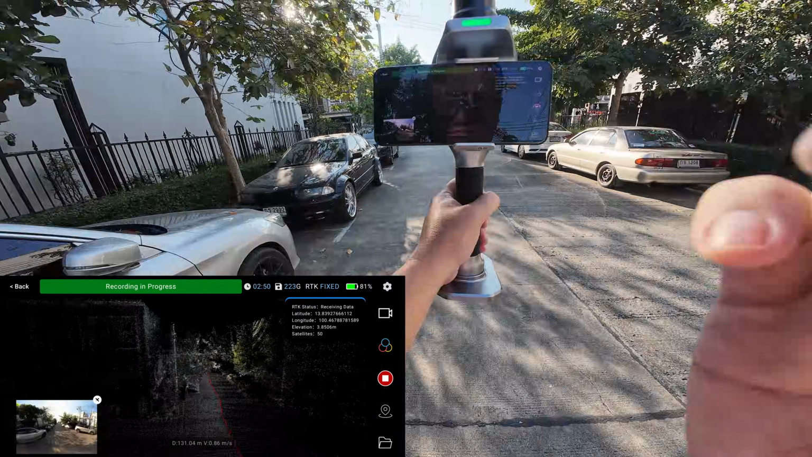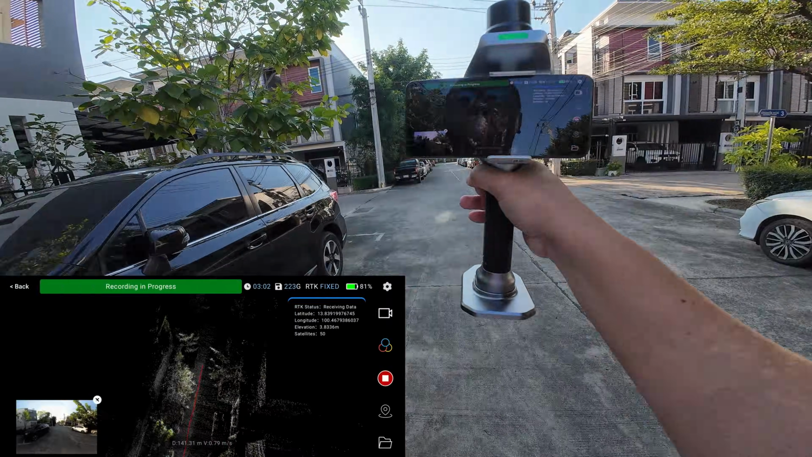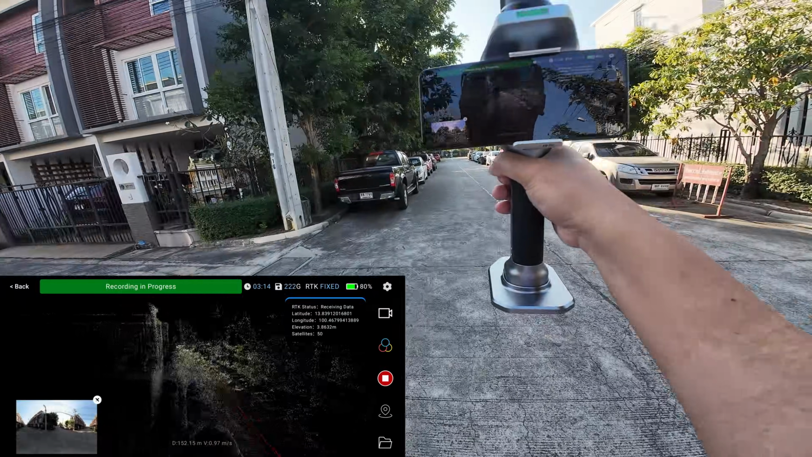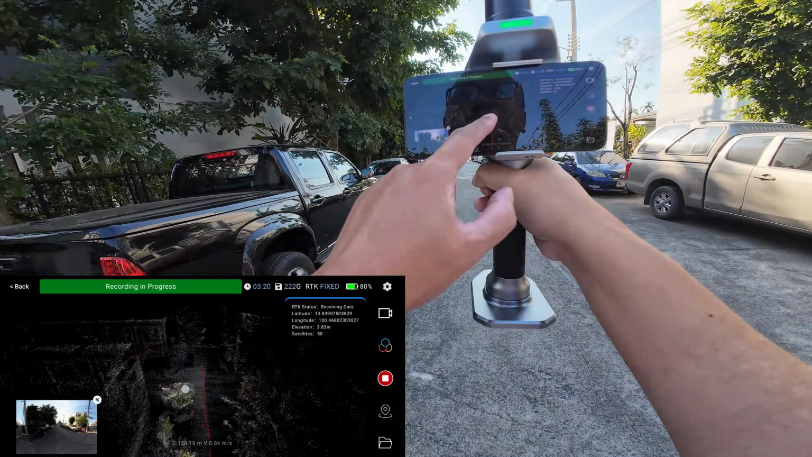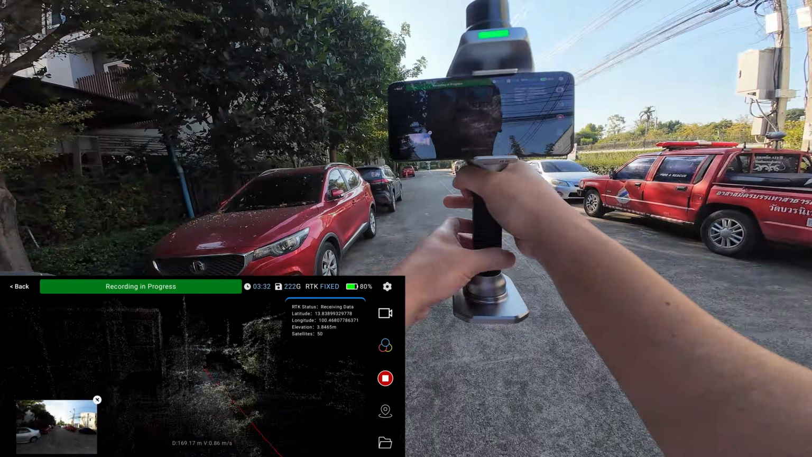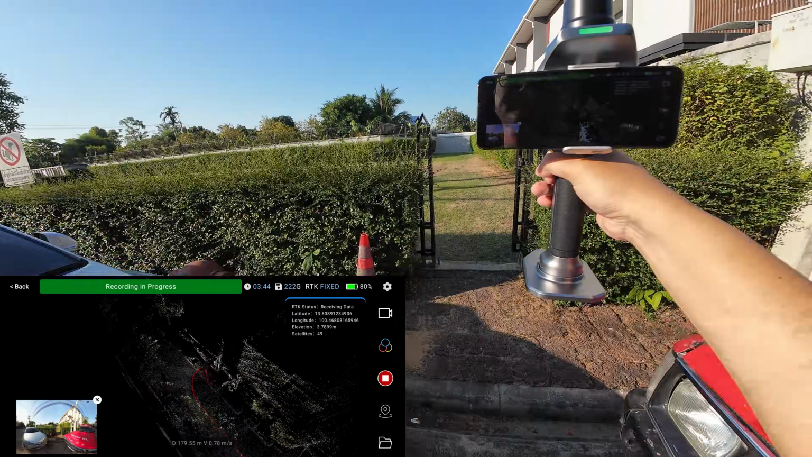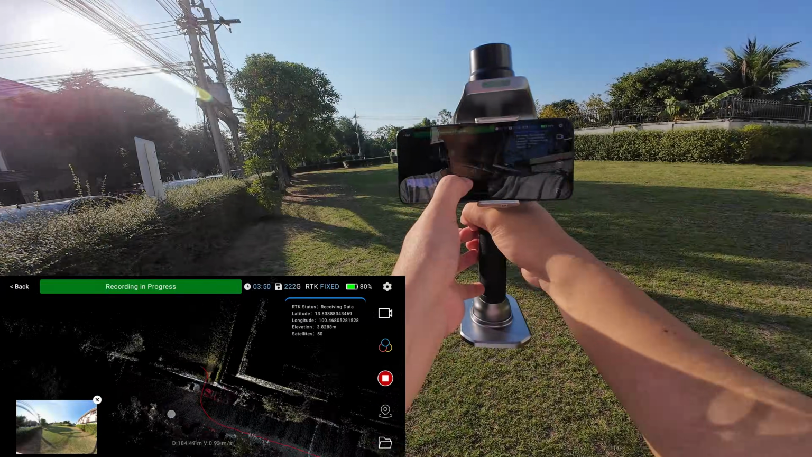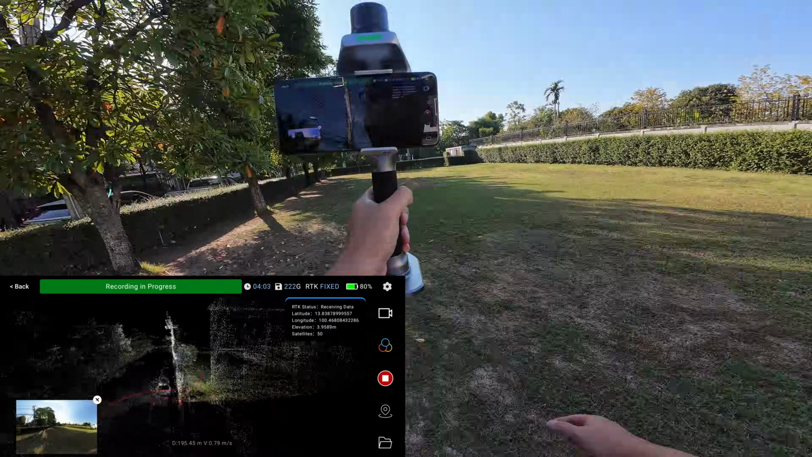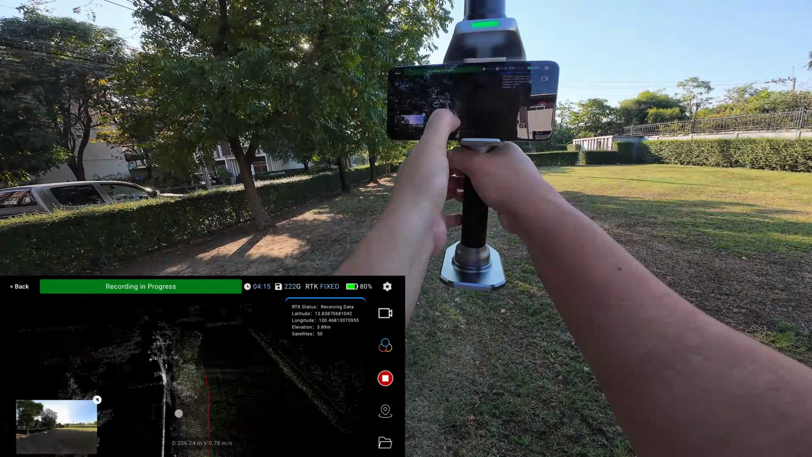So the point cloud wall thickness scanned from the RTK will be thicker than the point cloud generated by using the SLAM algorithm. But in some scenarios where you cannot loop back to the starting point, or you have to scan in an open area like this field with no features, the RTK will give you the highest accuracy.